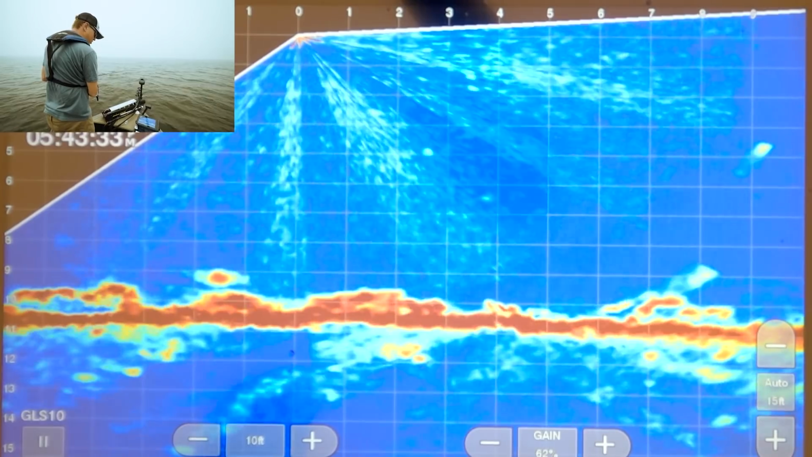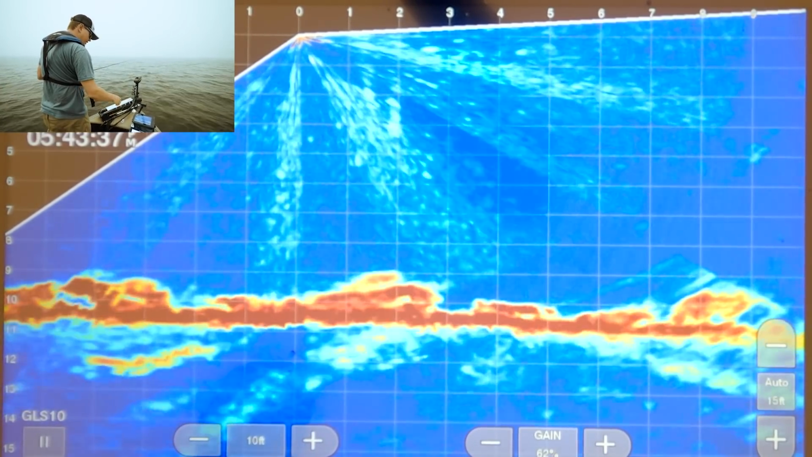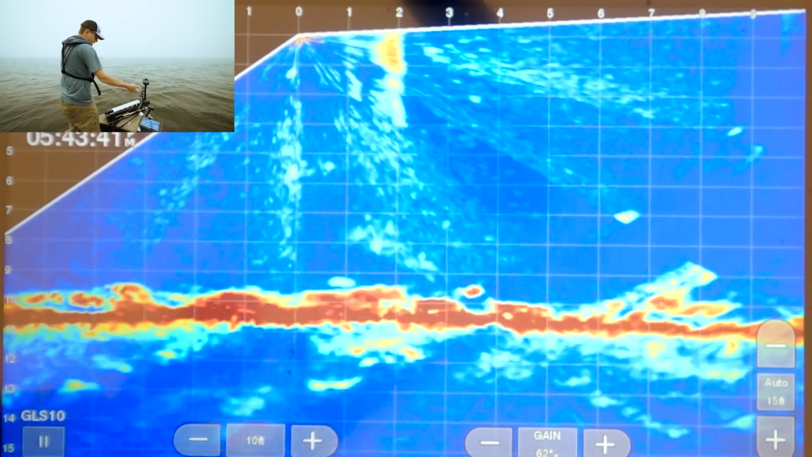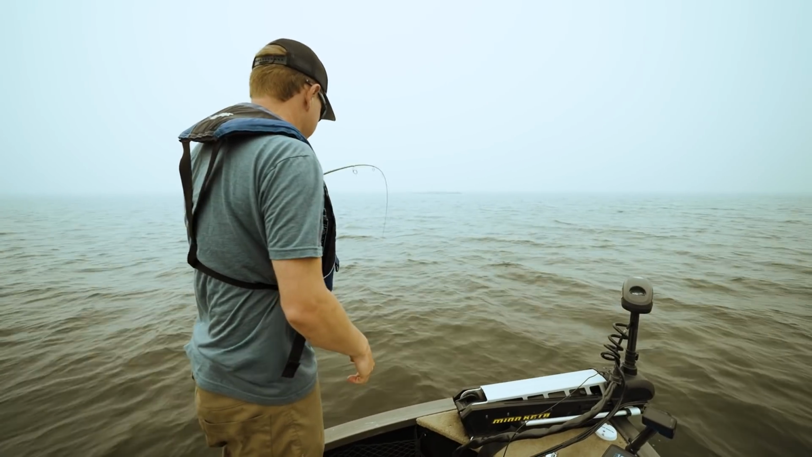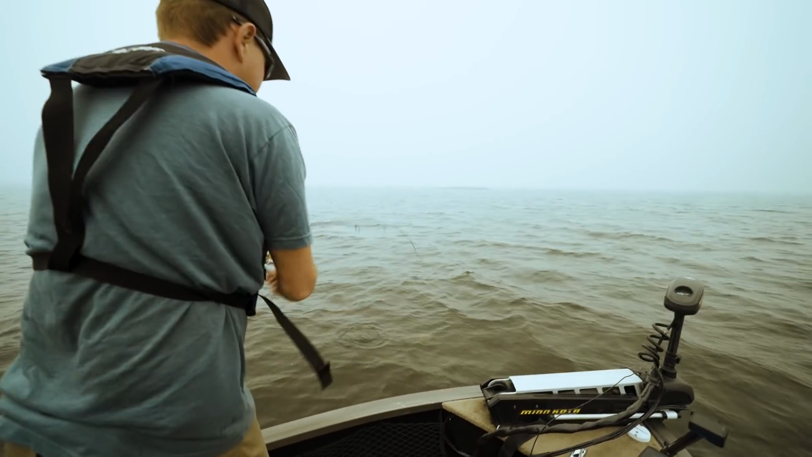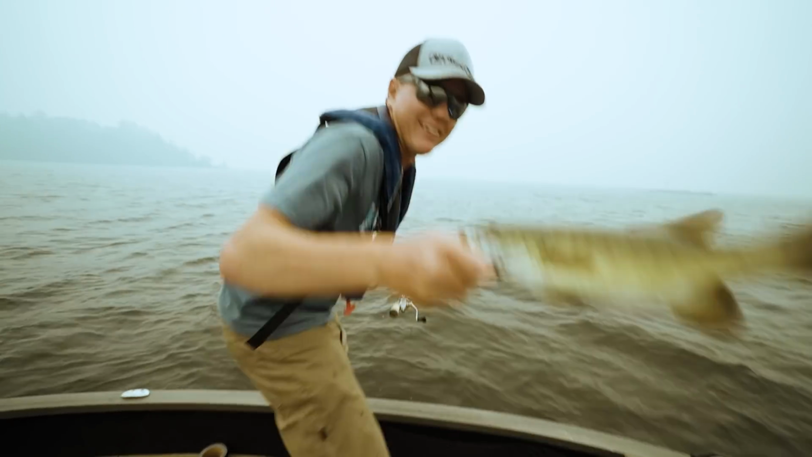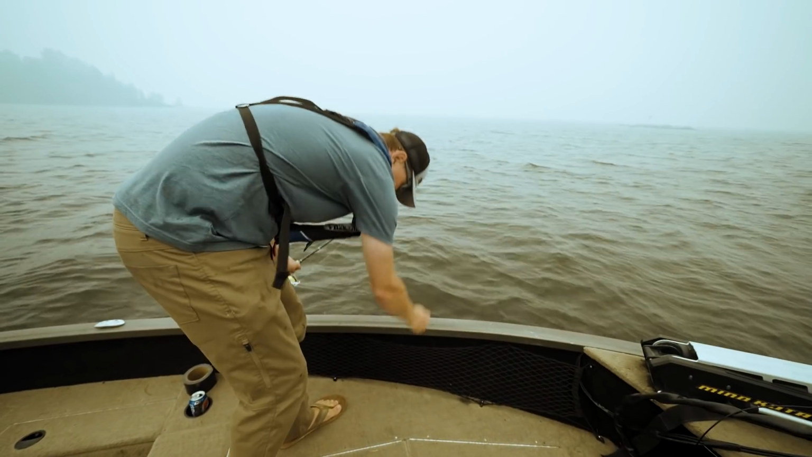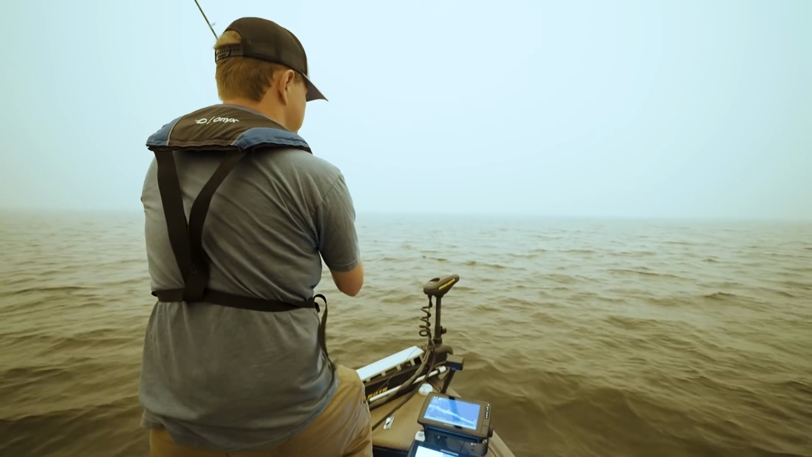So while the motor is turning, because of Livescope, look at that fish. Keeping the bait right under the motor, I can still see the lure pretty easy. If I was trying to cast further away, it would be tougher to see my bait on the screen, but another smallmouth. And he pooped out a tapeworm. You can see the walleyes again just in front of the boat.